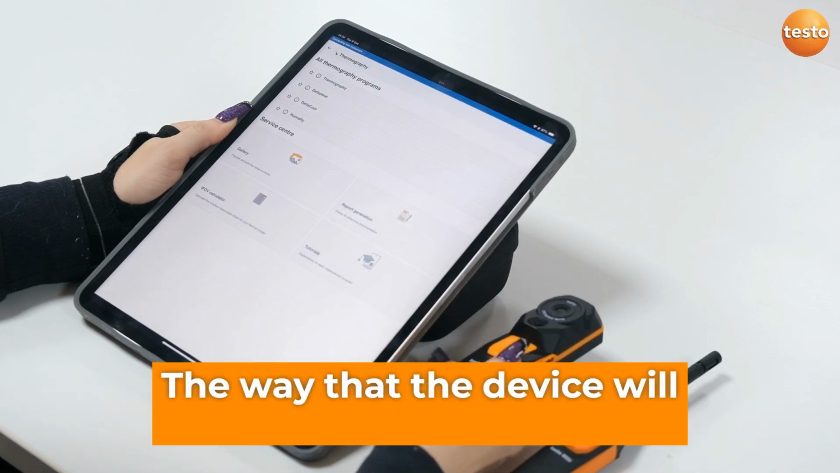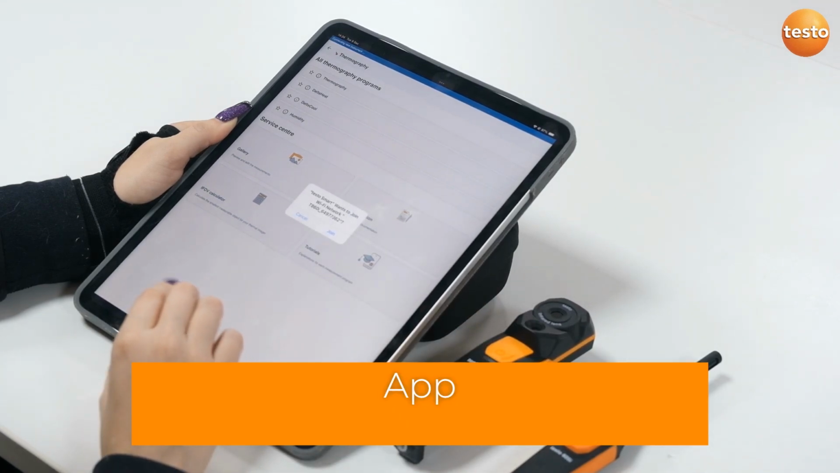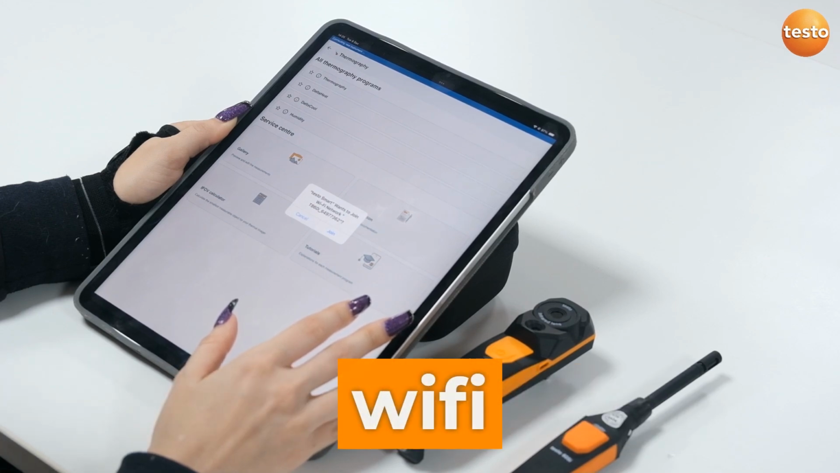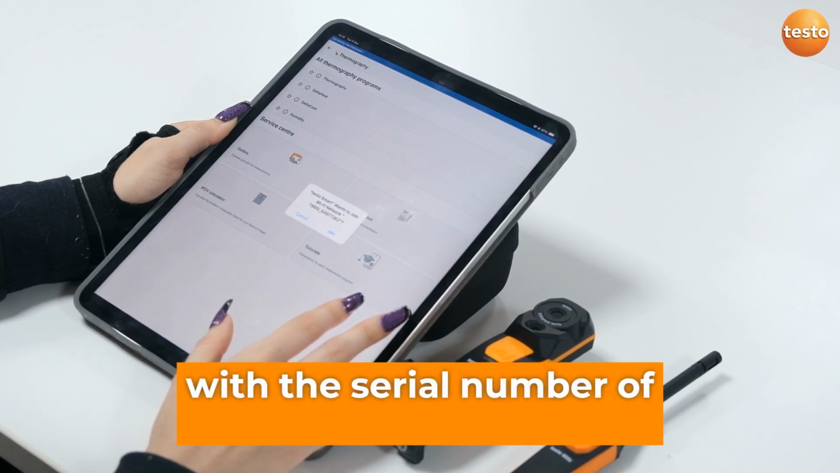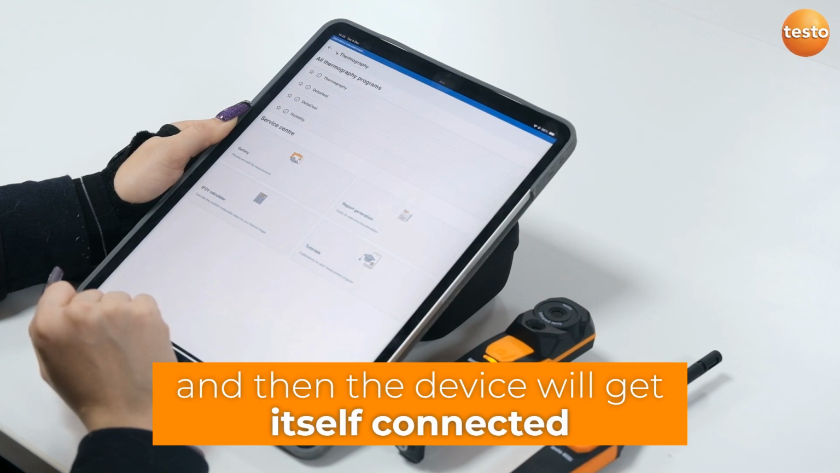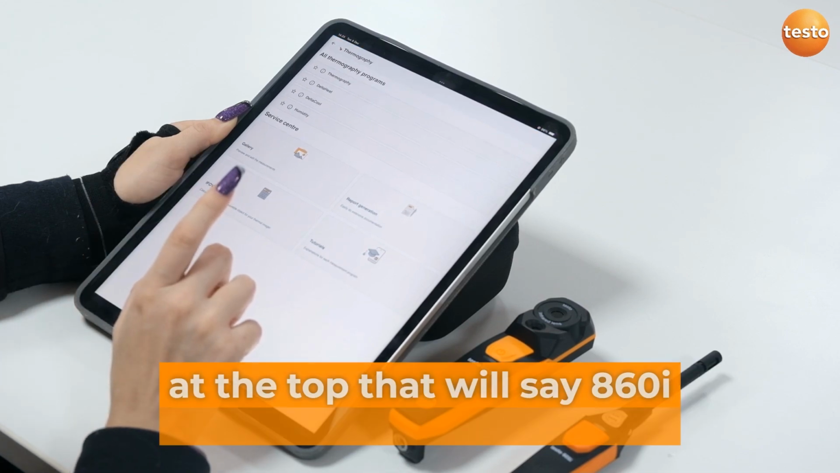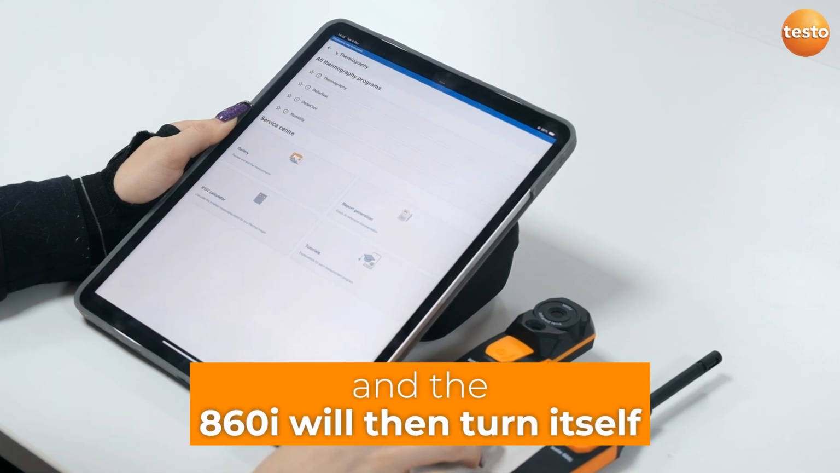The way that the device will connect is that you've just got to go straight onto the Testo Smart app. It will then prompt you, asking that Testo Smart would like to join a Wi-Fi network T860i_ with the serial number of your device. All you need to do is press join, and then the device will get itself connected. Once the device has successfully been connected, there will be a blue bar at the top that will say 860i connected, and the 860i will then turn itself green.